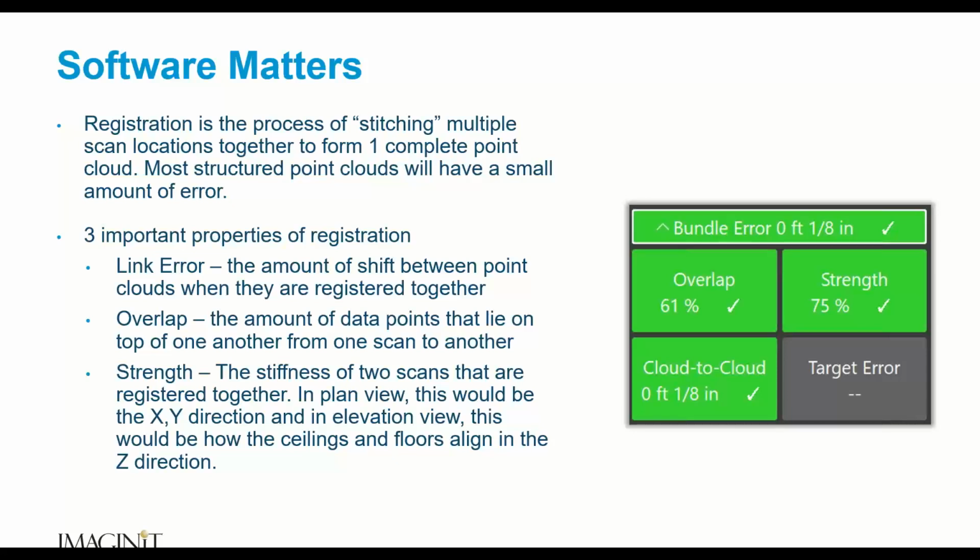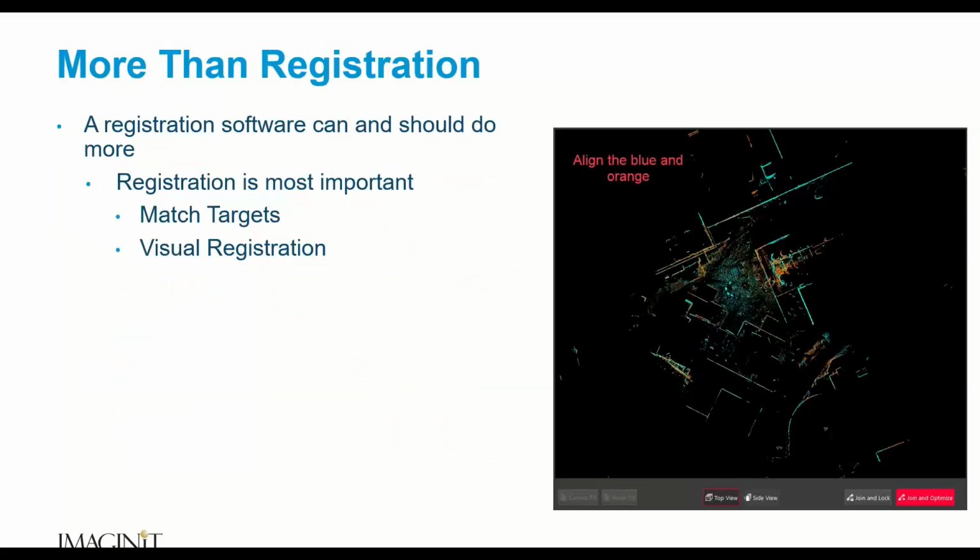So in the graphic to the right, you see it says align the blue and the orange. All I'm looking to do there is create one picture out of both of those clouds. And when I'm done, I simply join them. The software does the registration work.